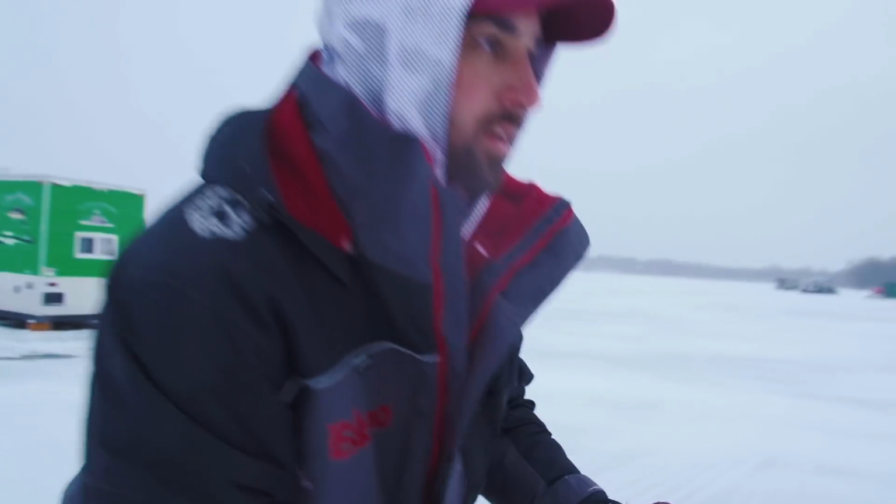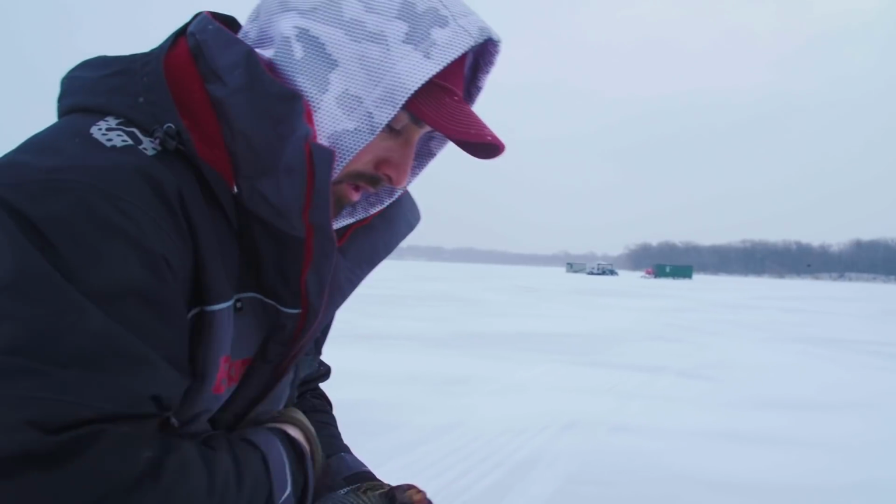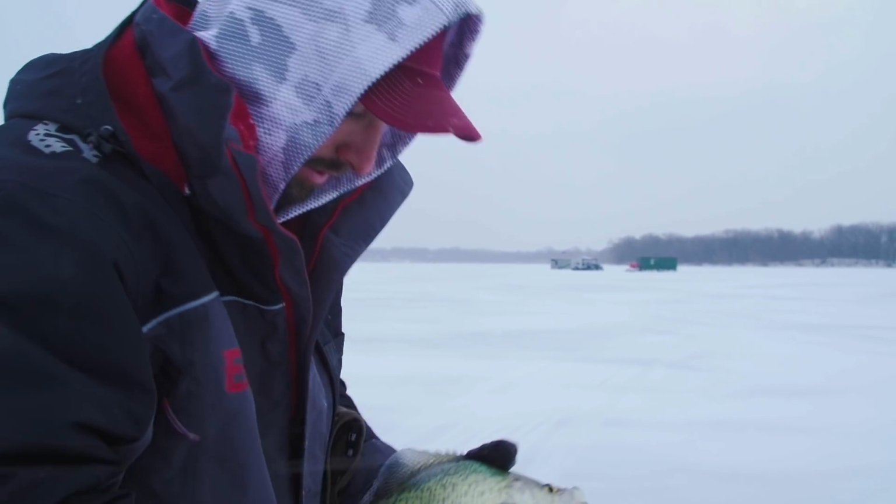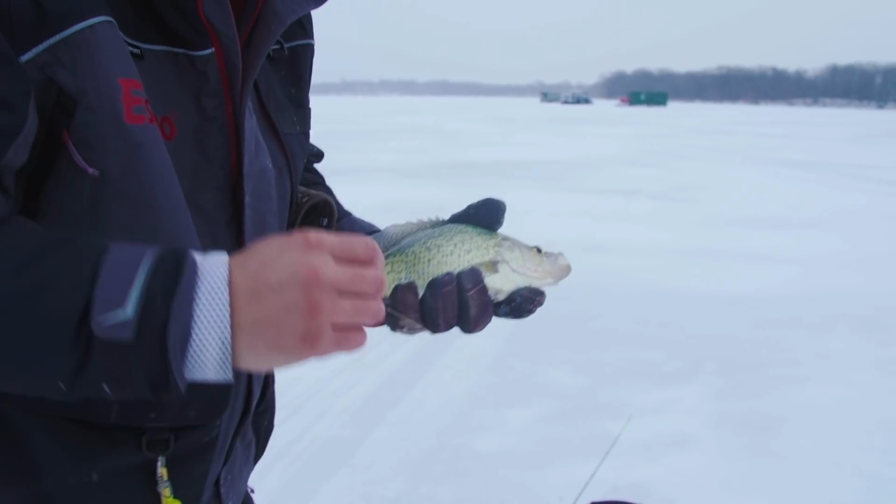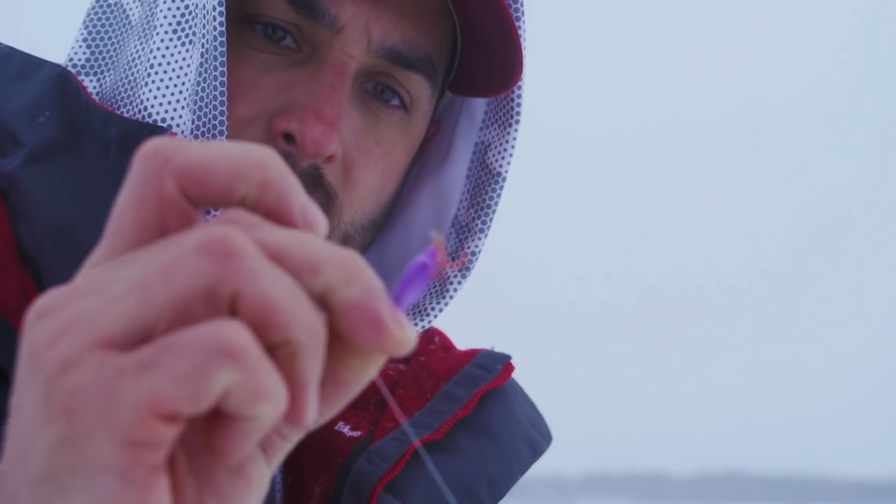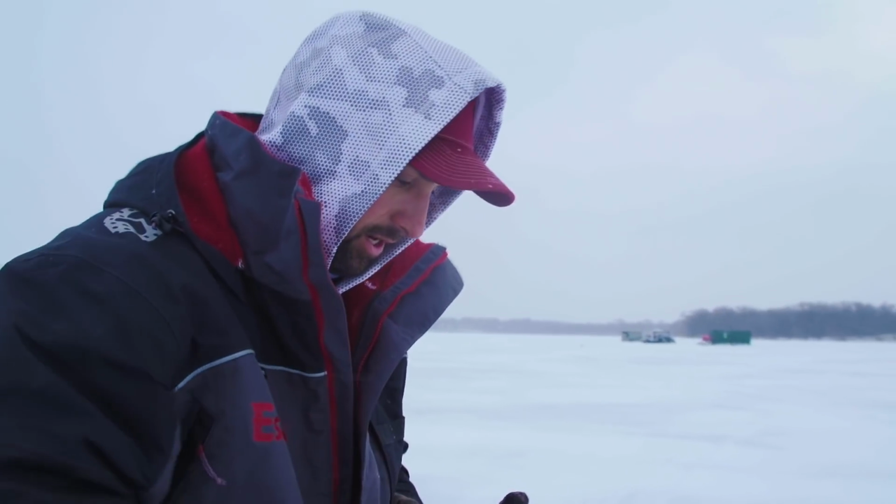Waxies are, I think the waxies are kind of the key right now. Made a couple moves. Searched around with the LiveScope and Panoptics. Find an active school, you gotta go after them. Been using just a little buckshot. Purple seems to be my jam out here.